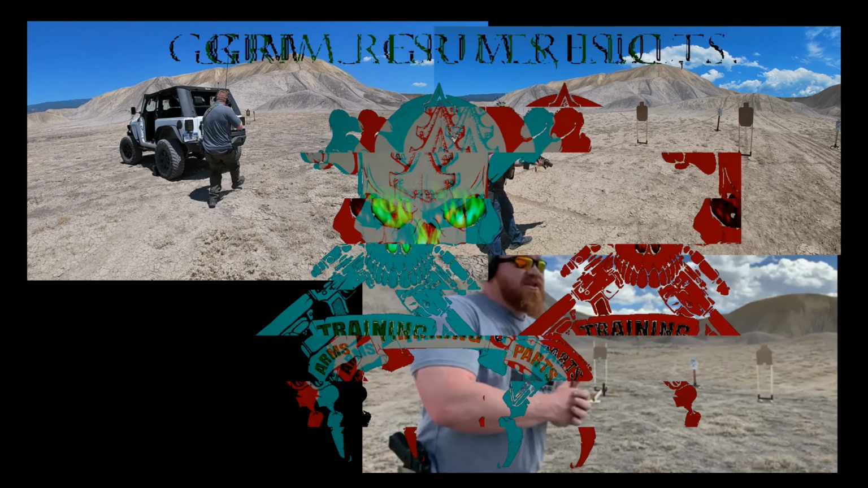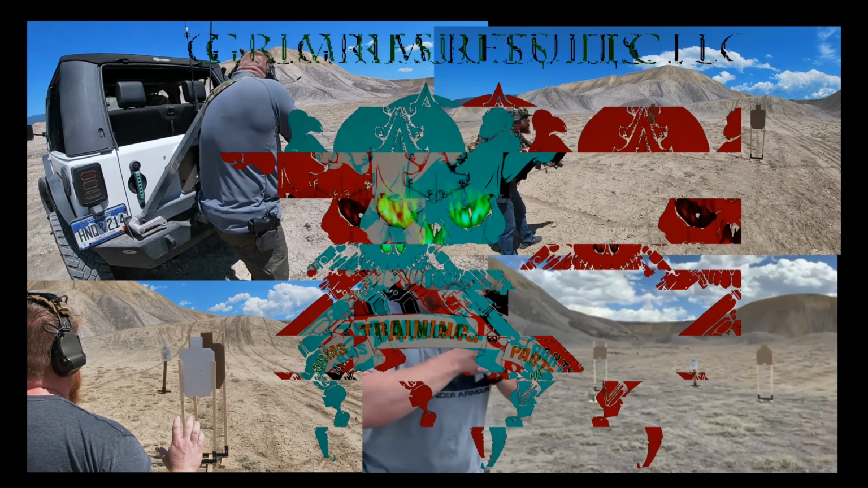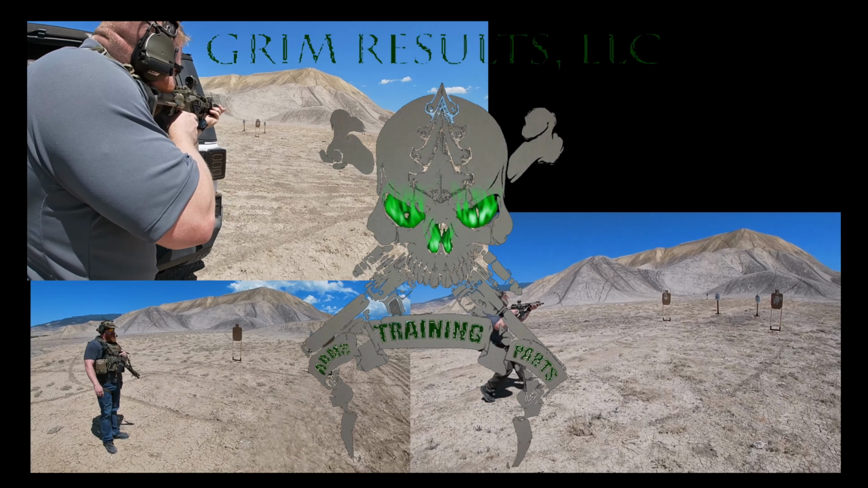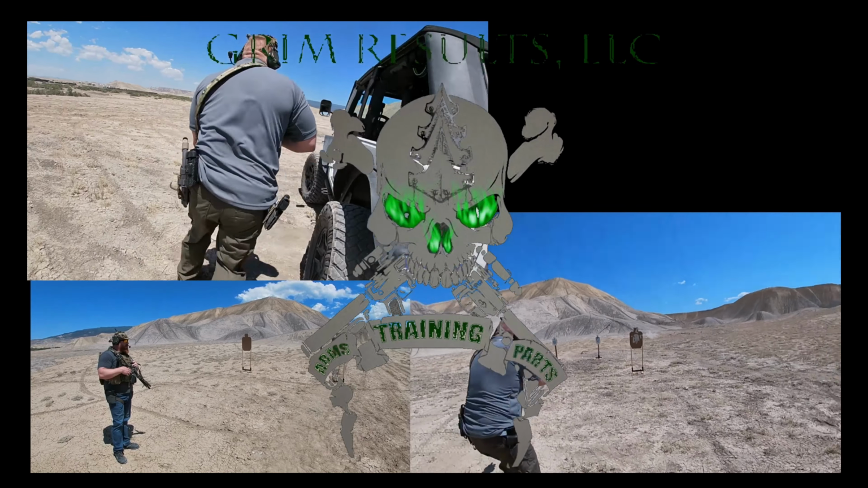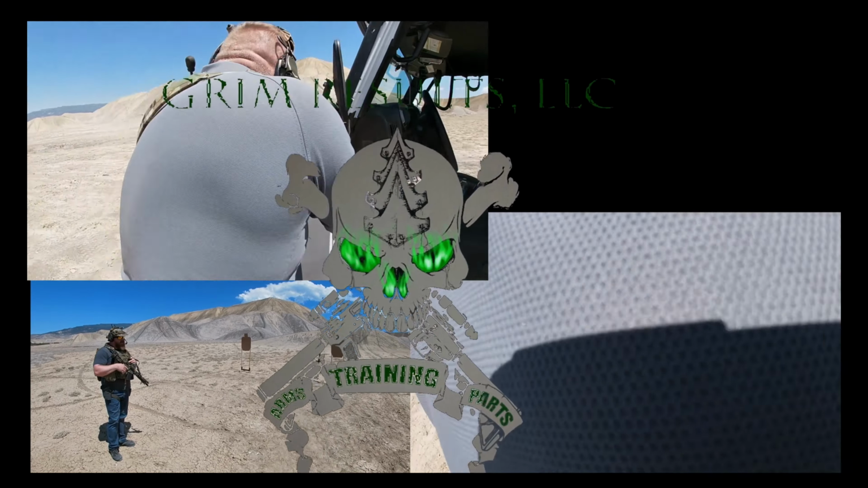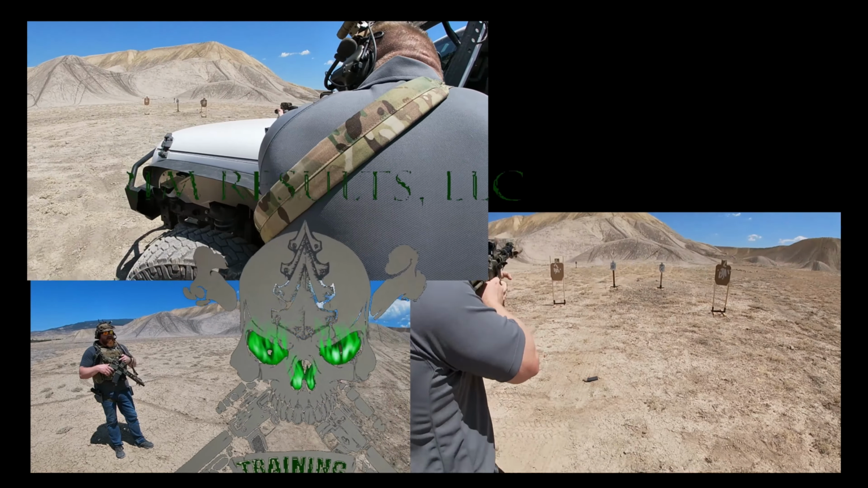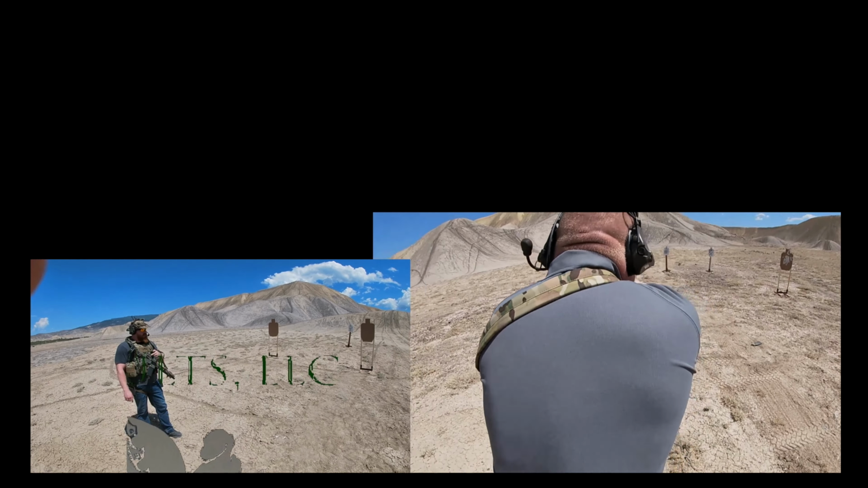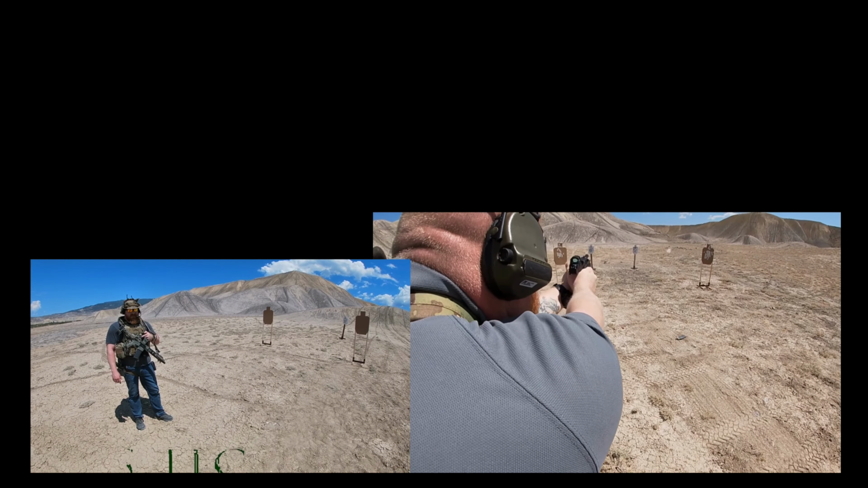I immediately transitioned to moving backwards, reloading, and continuously moving the entire time. Let's go check our accuracy. Transitioning with AR. Using the 2 cardboards, we're not shooting steel this close. Just want to reiterate on the communications is on the Peltor Contact 3 with the Disco 32 push to talk.